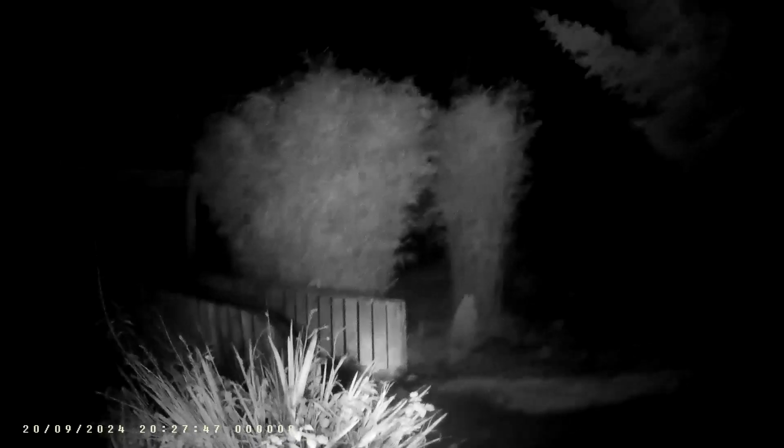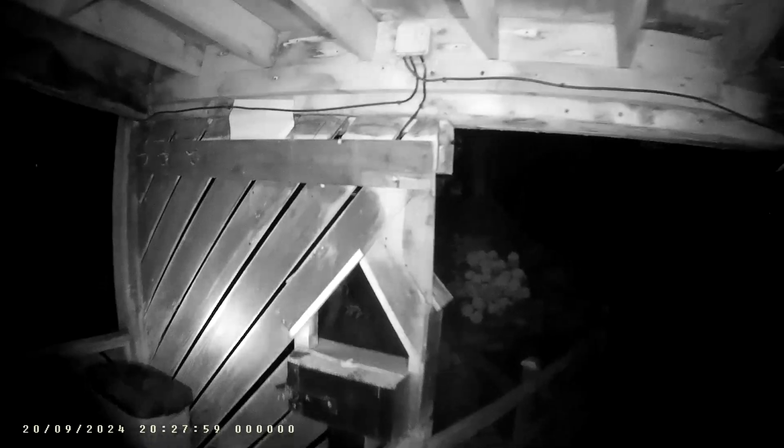Right, coming to the end now. Maybe a bit of a win, but I think it's a little bit of a fail because my head is itching like mad from the padding inside this helmet. It's not comfortable at all, so I have to do something about that. Right, I'm going to take off here.